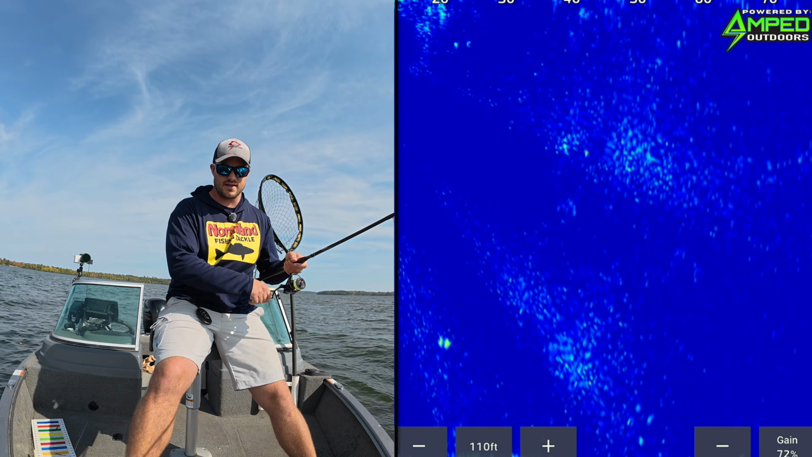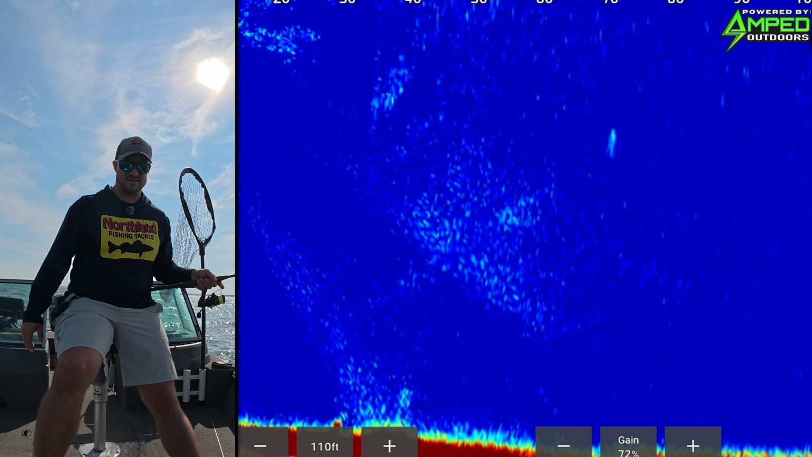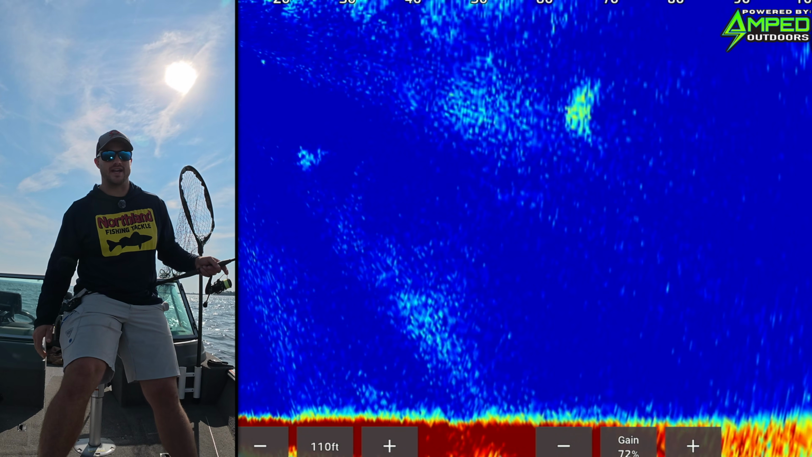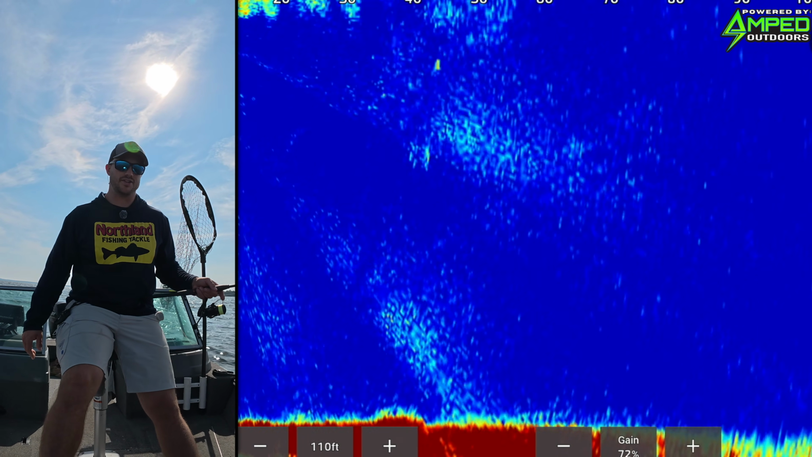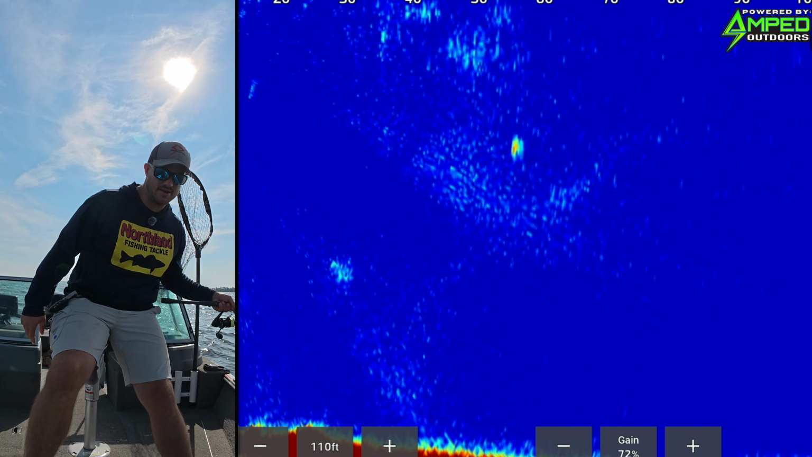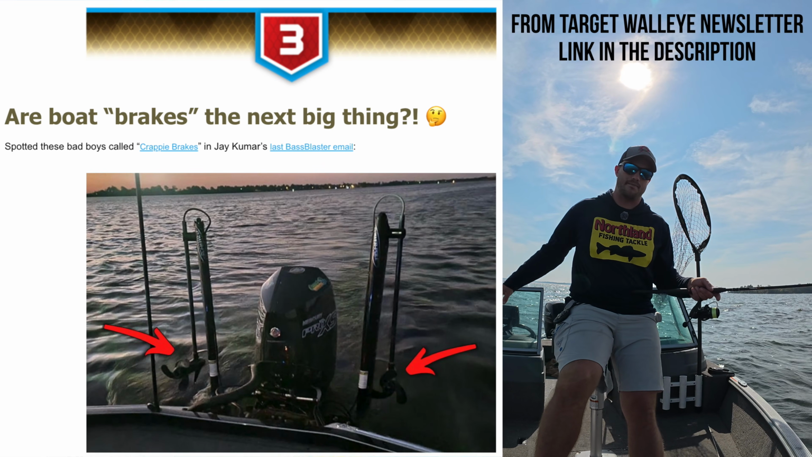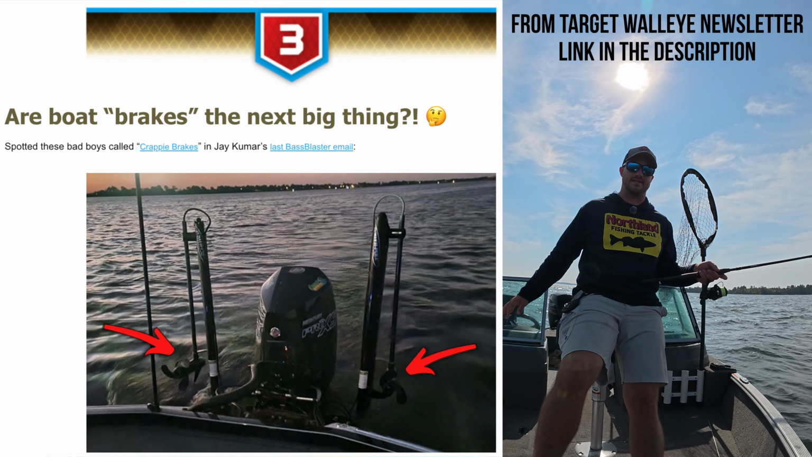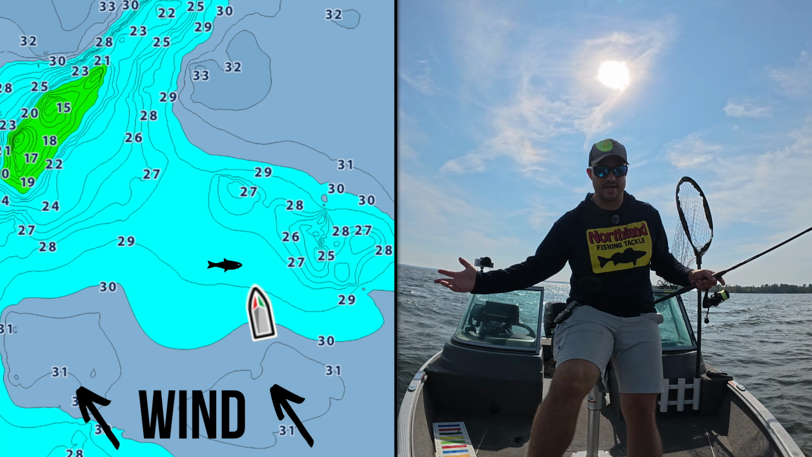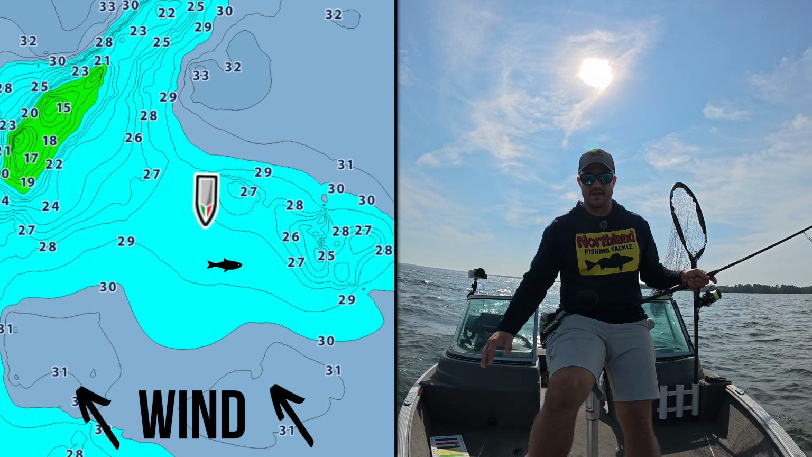The second thing that I can do is I can go in reverse, hit the trolling motor, slow me down, and then readjust and find the fish again. The one challenge with that is when you do stop yourself, you take your transducer off of that fish, and then it might be tough to find it again. That's where those crappie brakes or whatever they're called that are on the back that you can just slow yourself down would be super nice. But that is not something that I've invested in yet. The other thing is to go around, either go over top of those fish and then circle around.